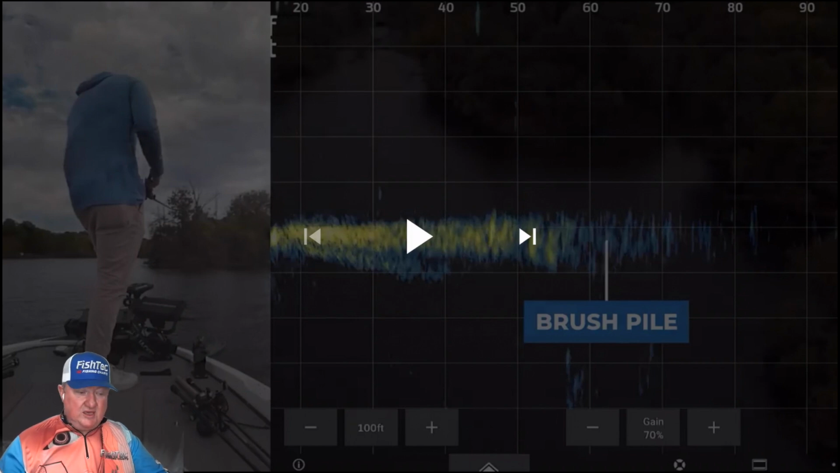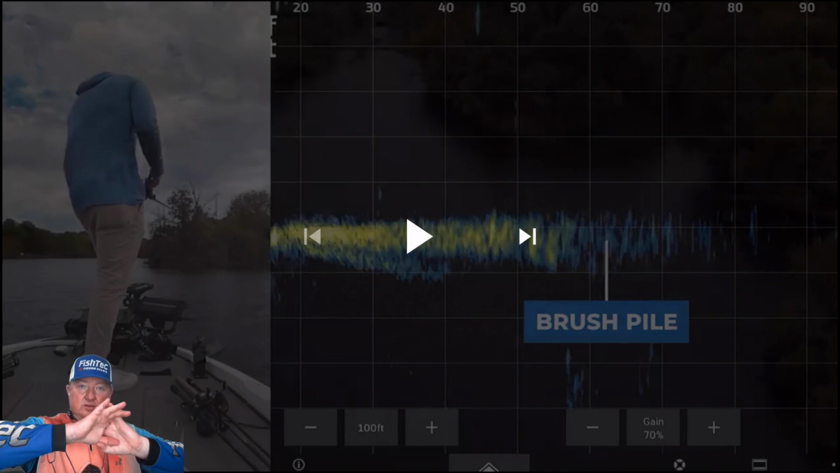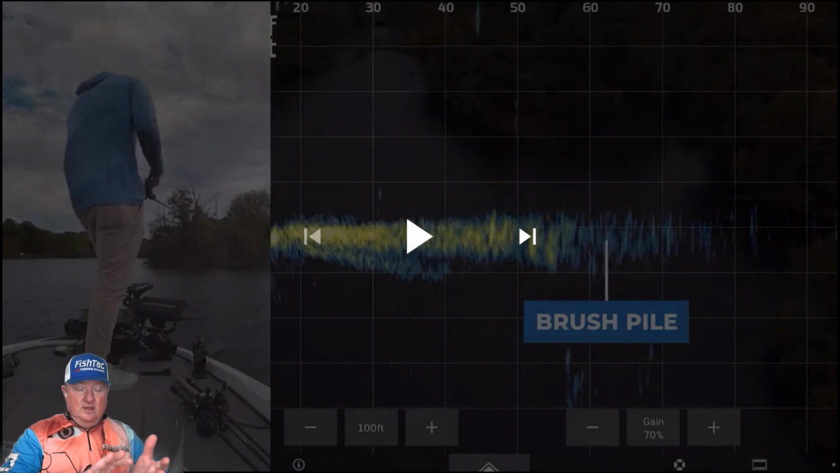Then your 360 kicks in, and of course, without saying any more, live scope. Remember, your contour charts eliminate the most part of the lake. Then your side scan eliminates dead water where there's no cover. Don't waste your time there.